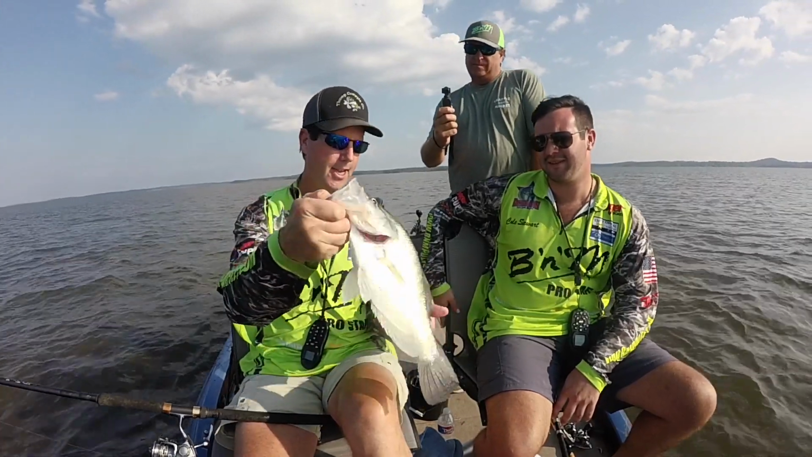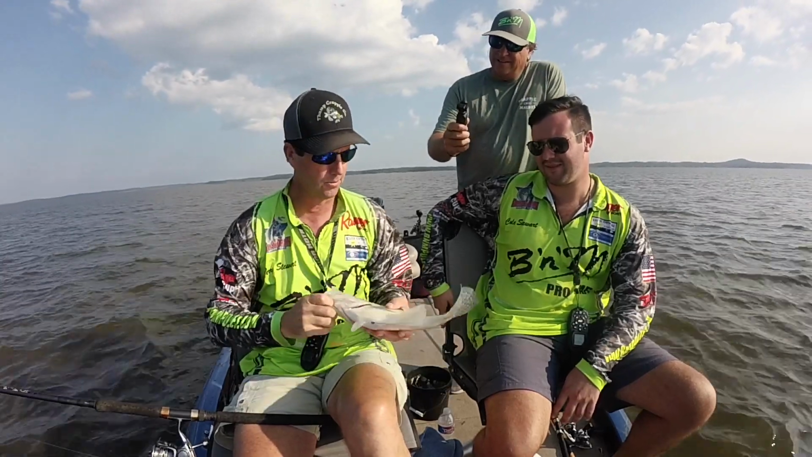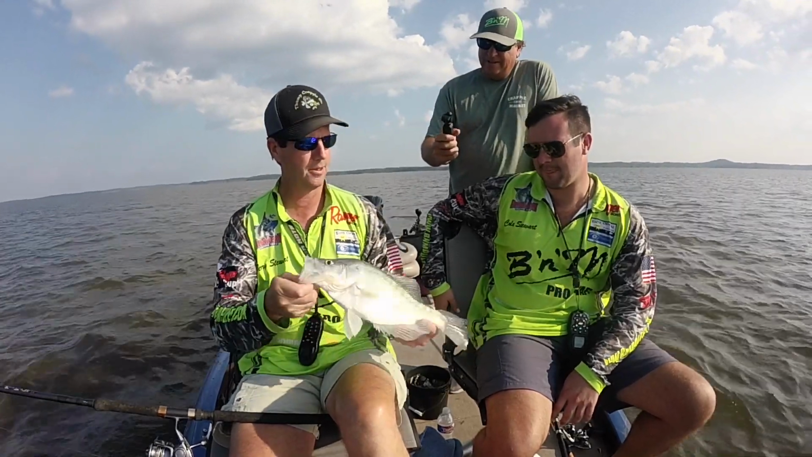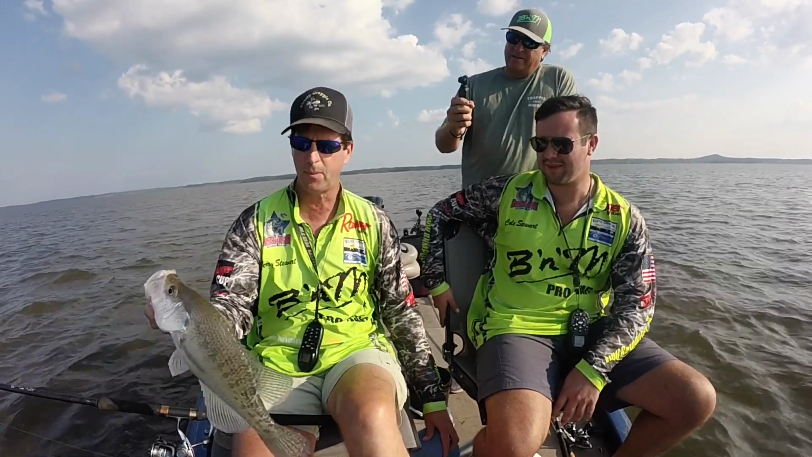And we've been looking for tags, fellas. You've got some guys out here, Patrick Stone, Jason Golden. These local guys have been tagging fish, getting information on them, weighing them. I haven't caught one yet, but a few people have.